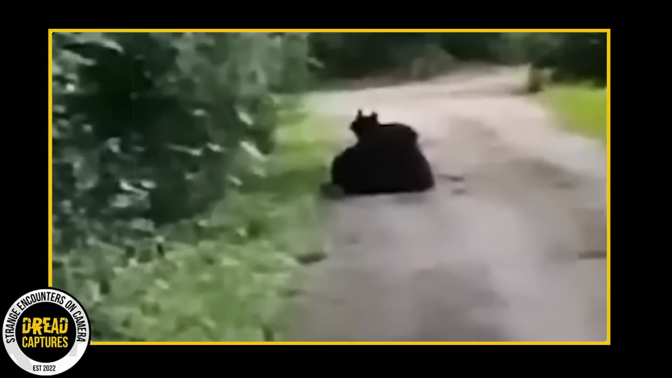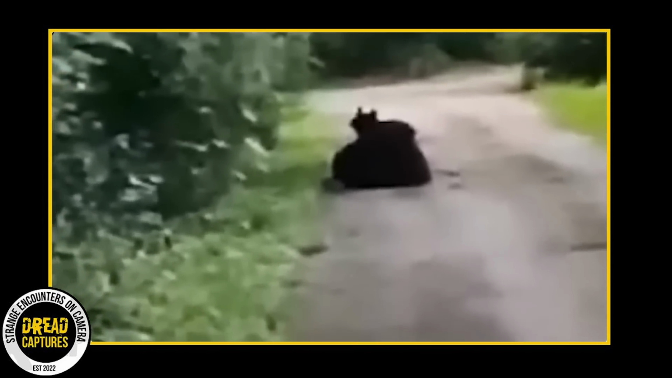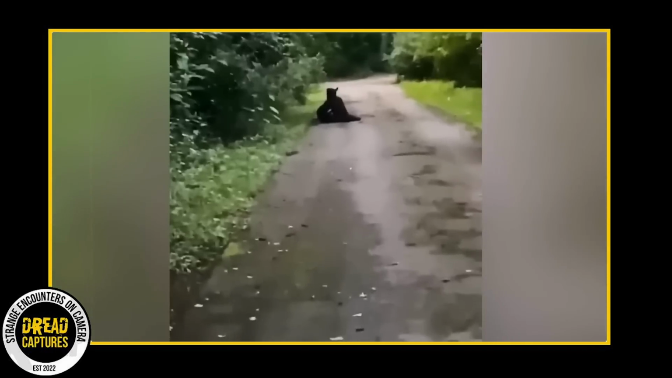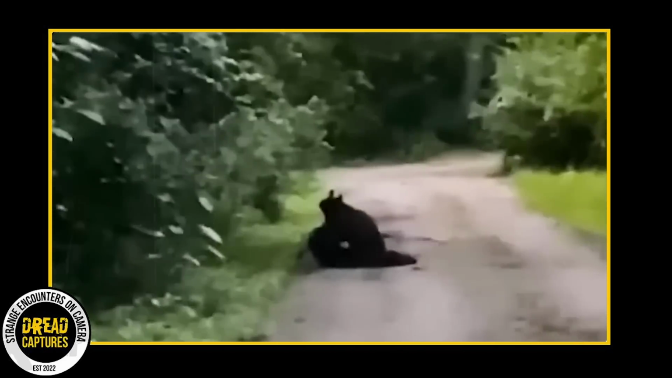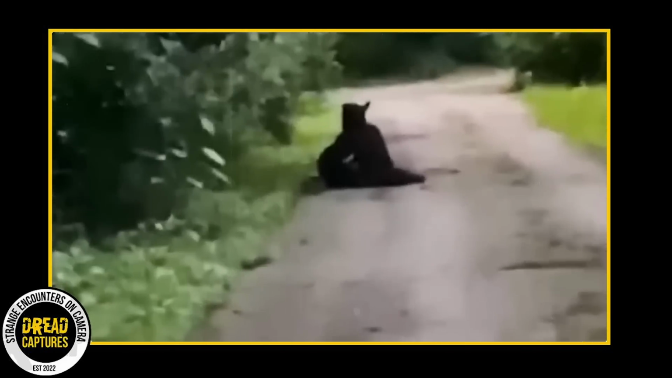Now here's another weird part. If this thing's some kind of cryptid, some monster from the tales we've all heard, what's it doing out in broad daylight? Don't these things usually stick to the shadows? And if it's just a normal animal, then what kind? I'm really curious to hear what you guys think this thing could be.